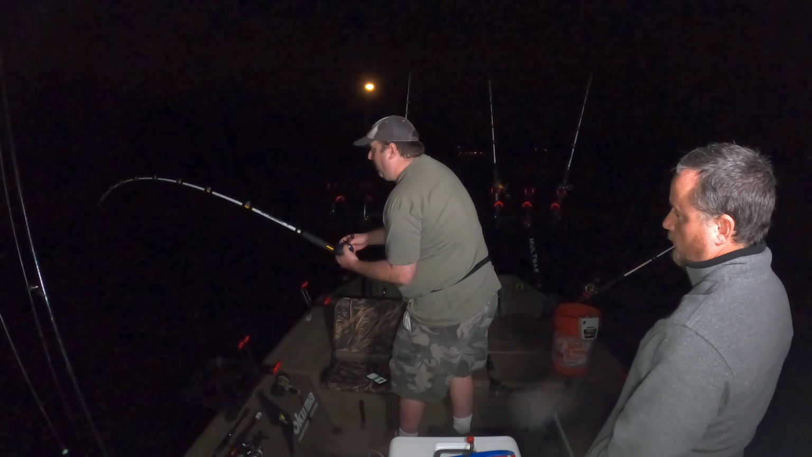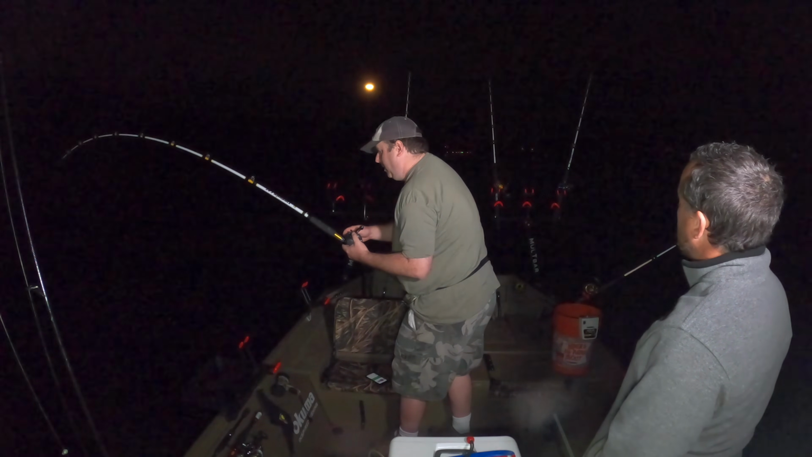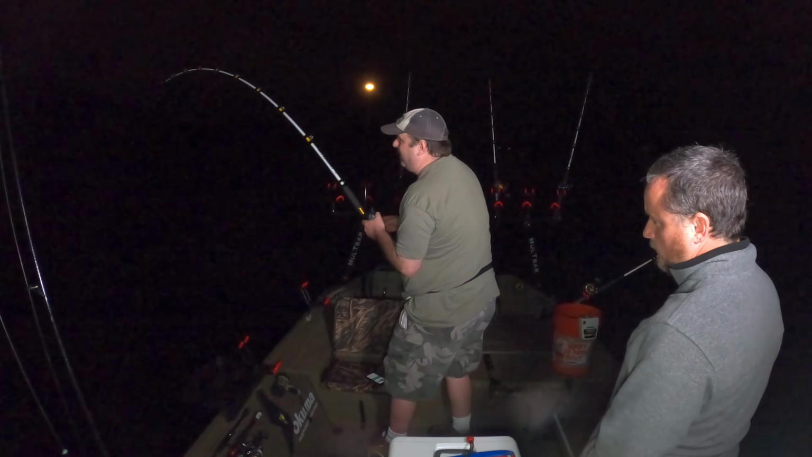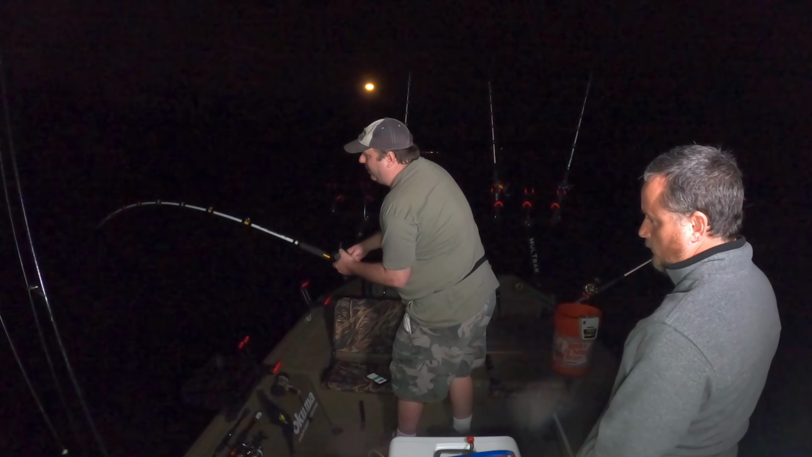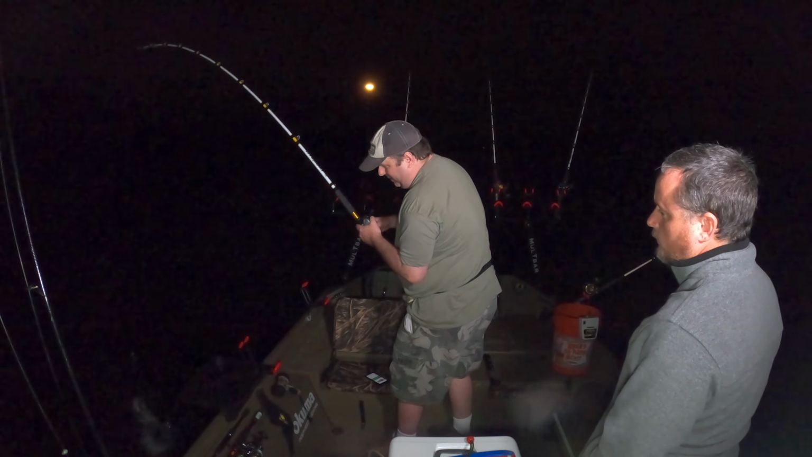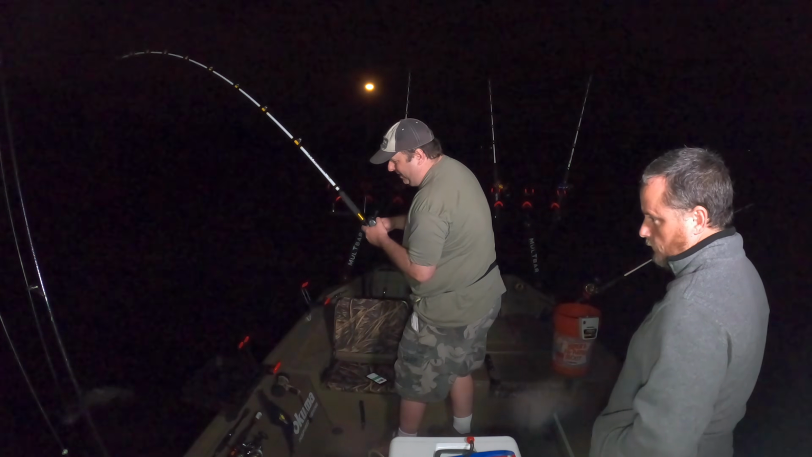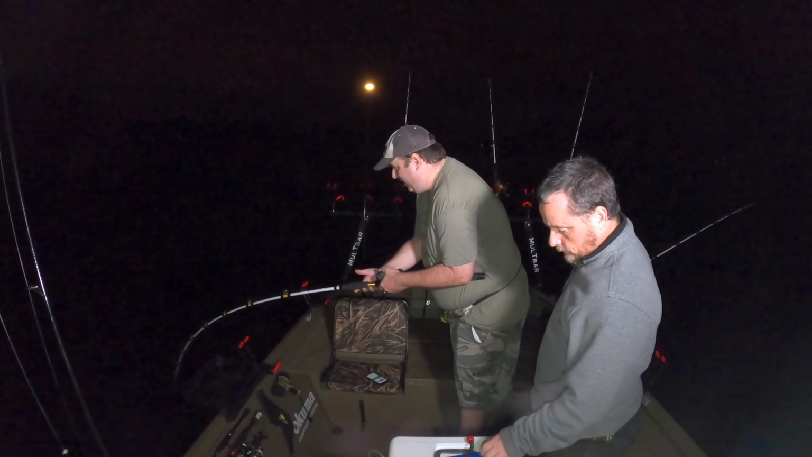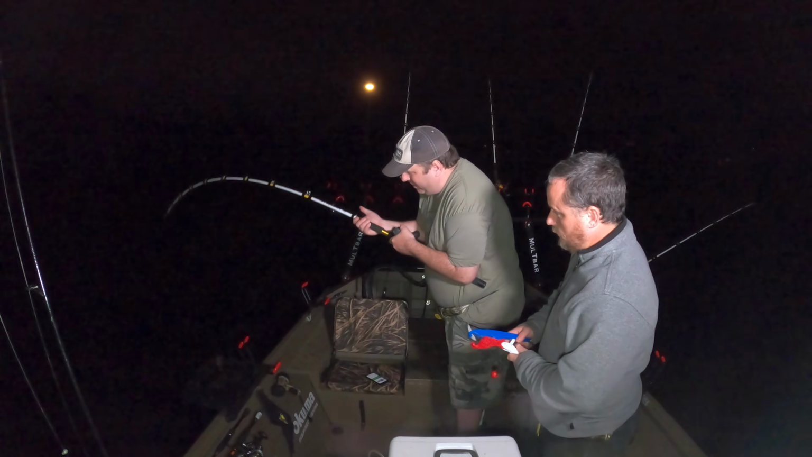Yeah, this guy might be a little bit bigger than I thought he was. Hard to tell on these medium heavy rods. Well, that's not bad. Yeah, these guys are not too bad.